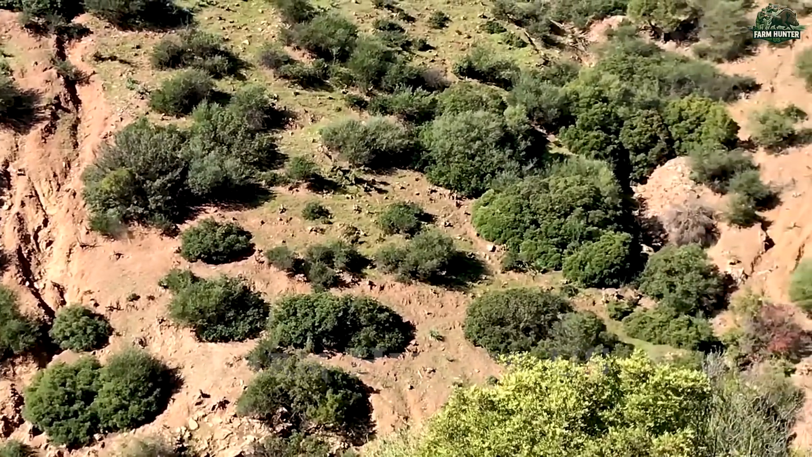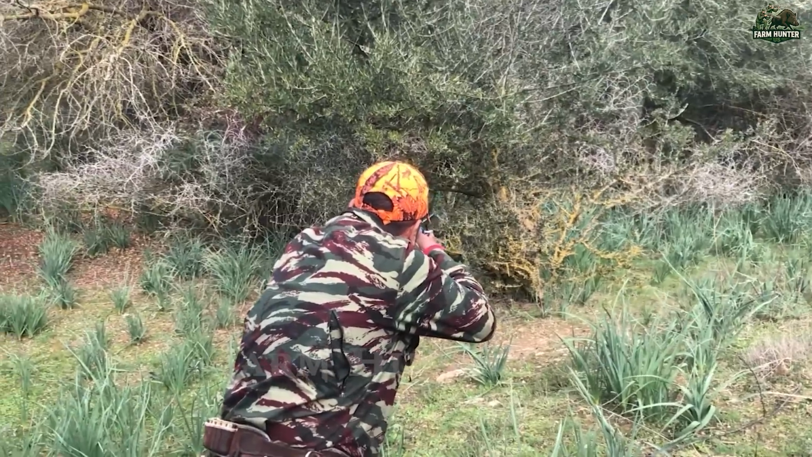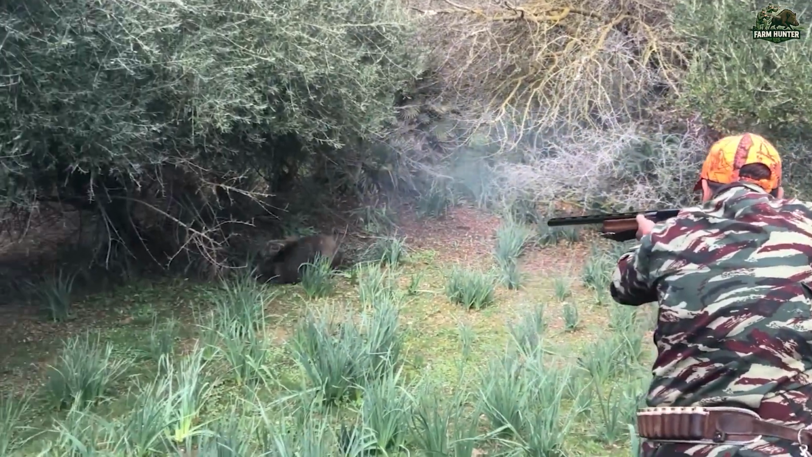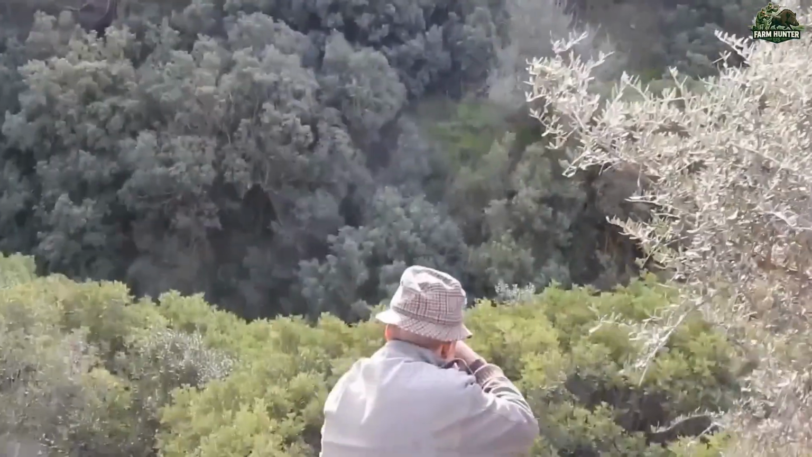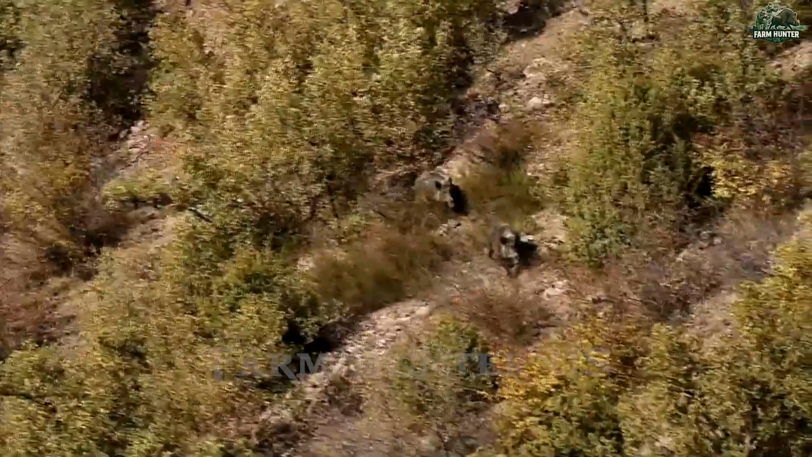Despite the fatigue, scratches, and bruises, I know that with just one phone call, my team and I would once again be ready to answer the call of duty. For us, hunting wild boars isn't just a sport, it's a responsibility to protect the land and communities that depend on it.